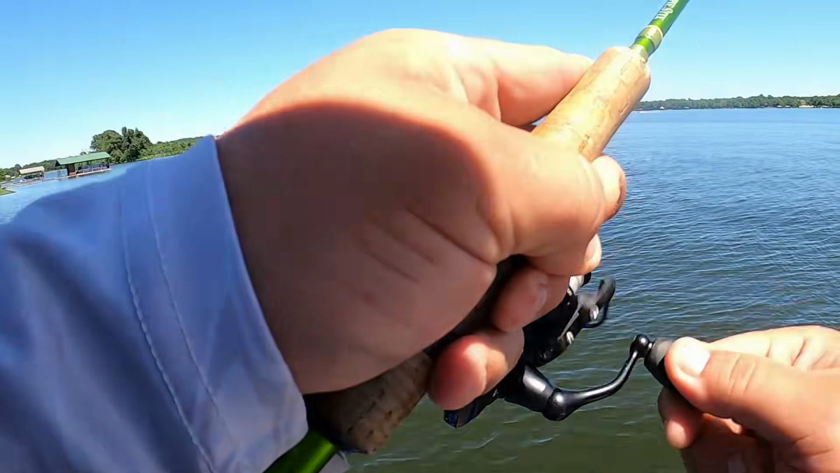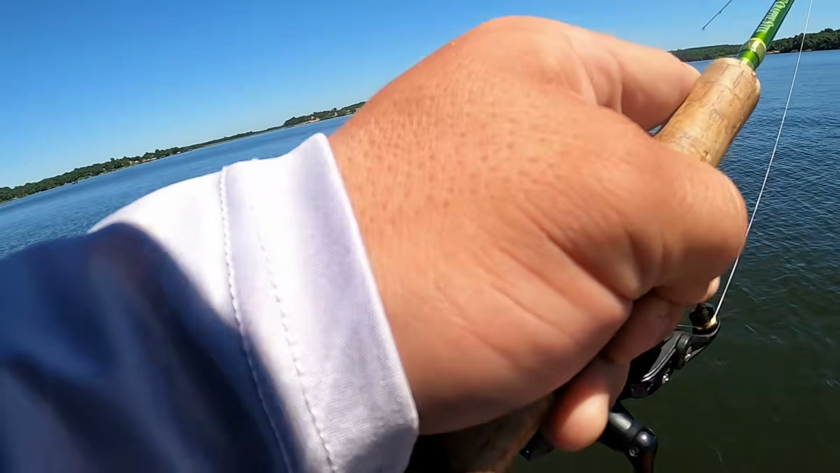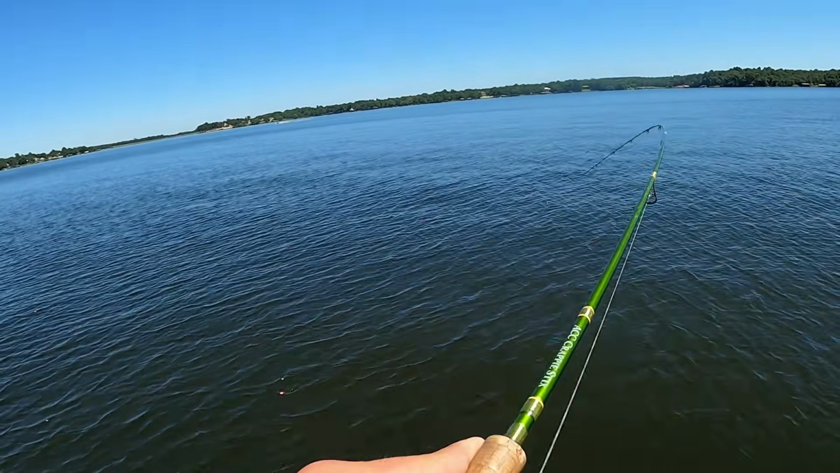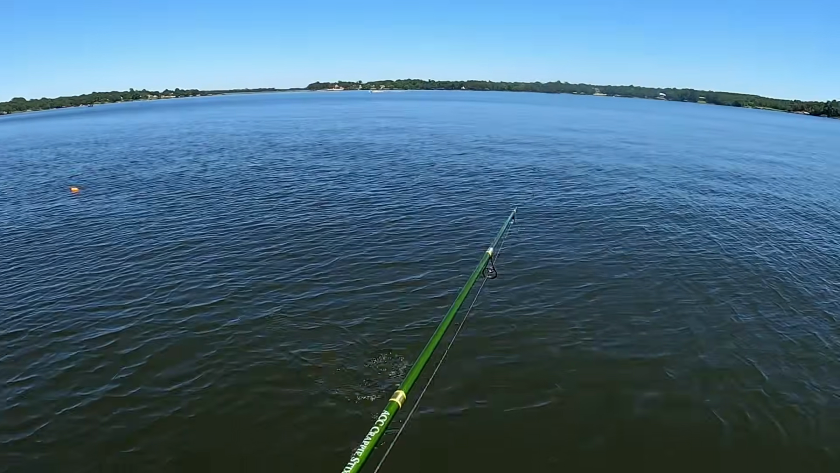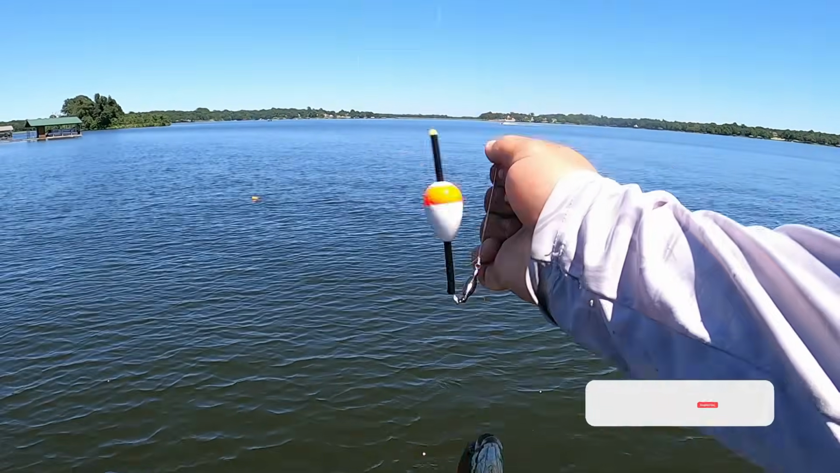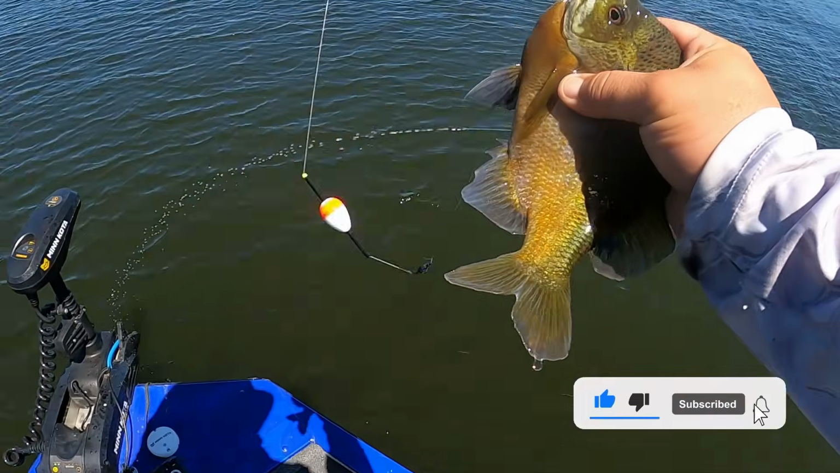There he is. I think it's a big one. Oh yeah, look at that, guys. Freaking giant. And he swallowed it too.